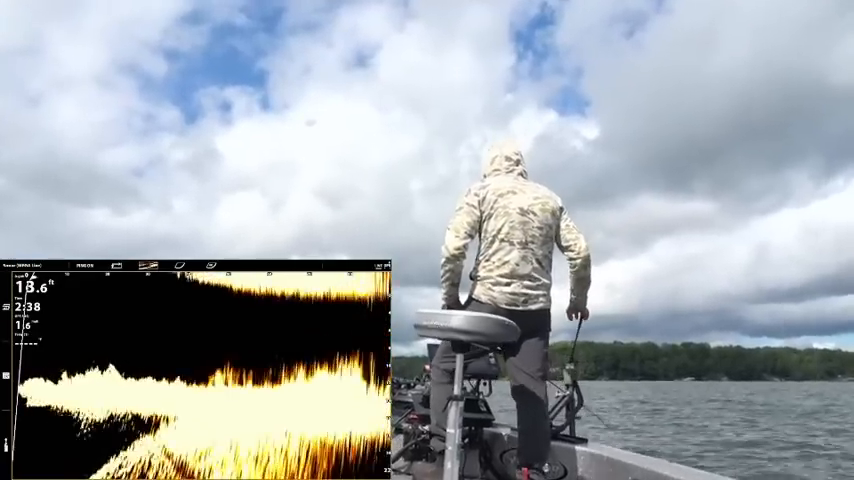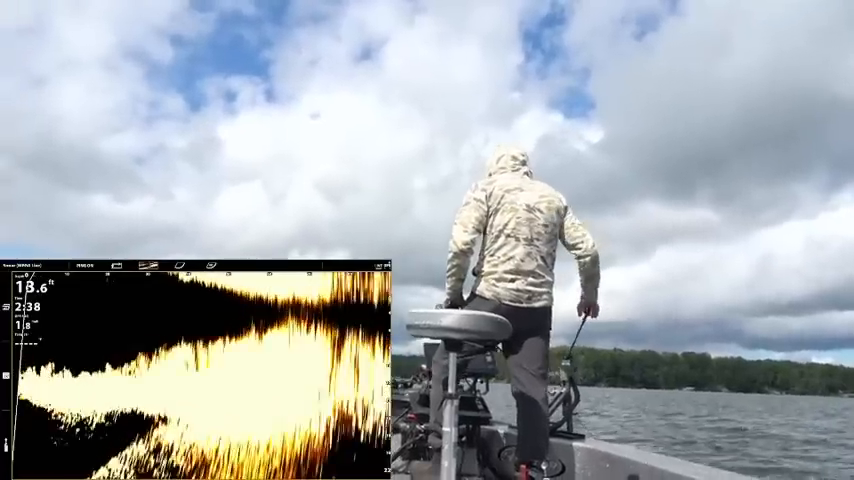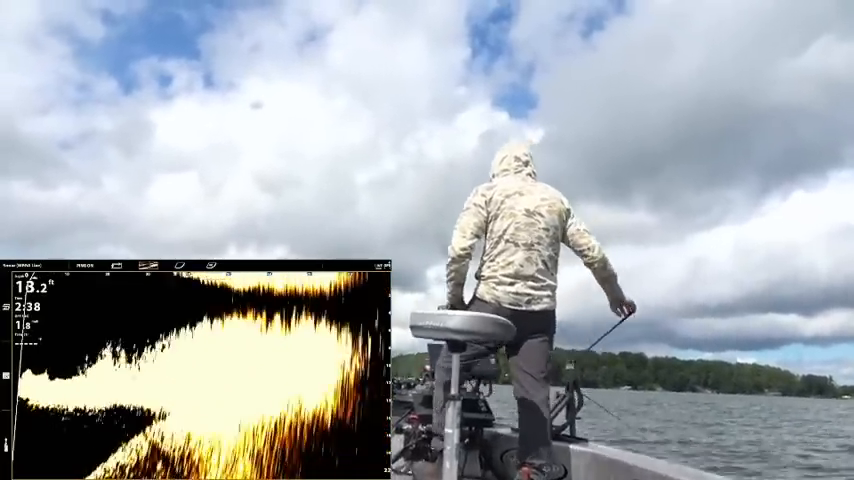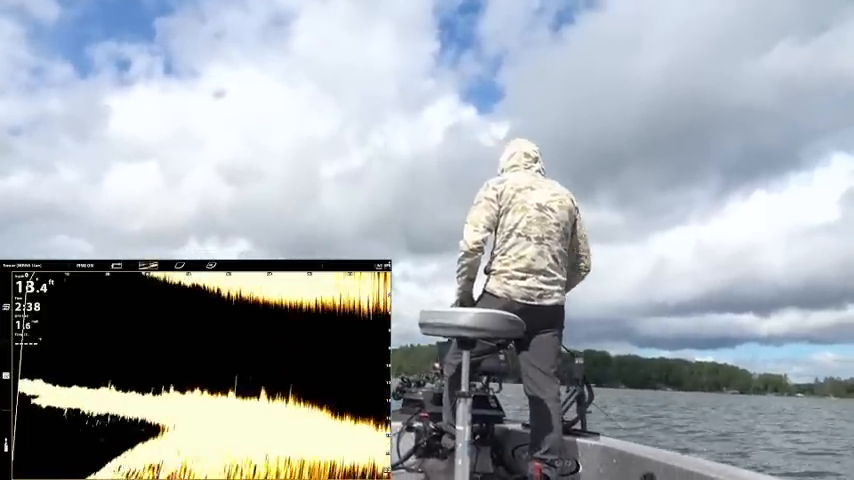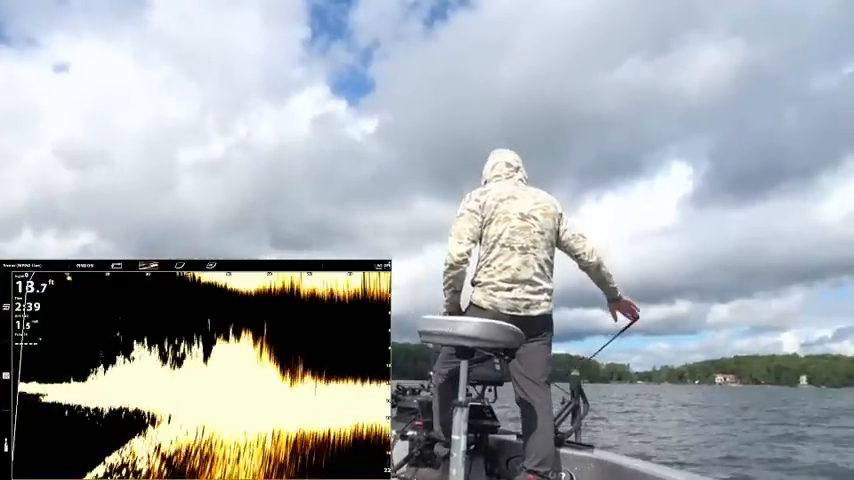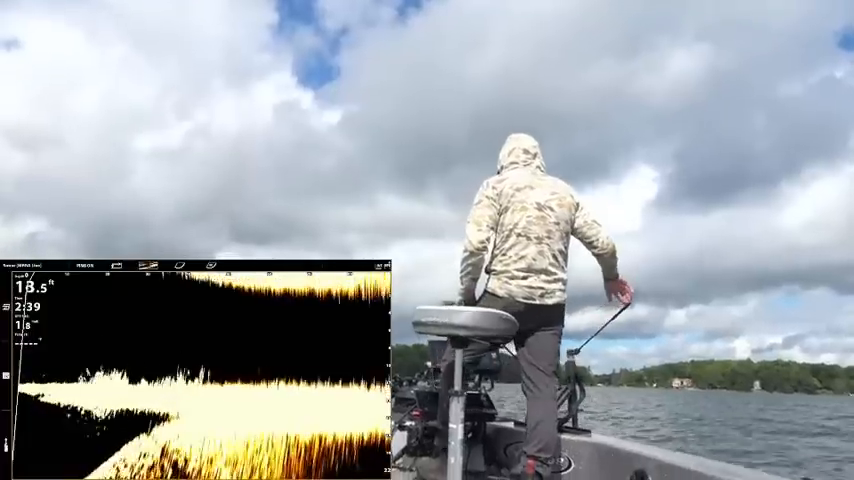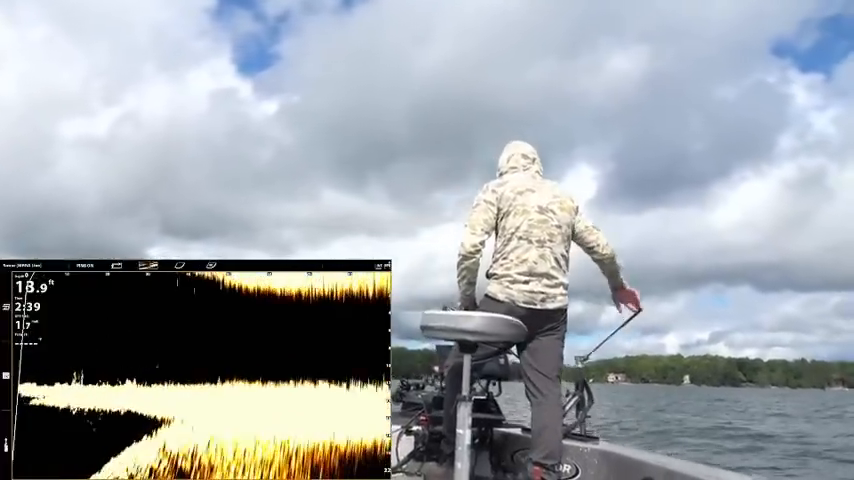We should do one of these just with side imaging sometime. I'll just stream my other graph down here. Big weed cluster. Where's the magic? There's got to be some fish somewhere around here. No crappies on this one yet, though. We're just going to keep flying through it here.